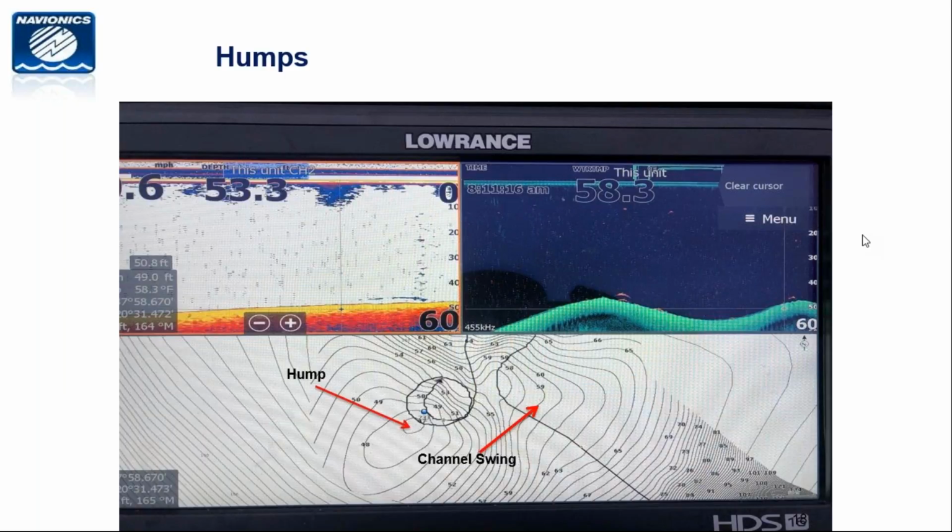Will C-MAP Genesis catch up to Navionics? Absolutely. That's what drives technology, is that it's constantly changing.